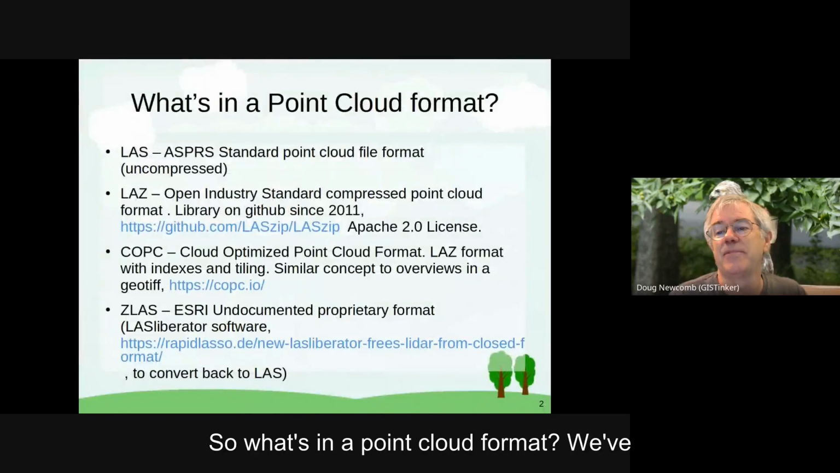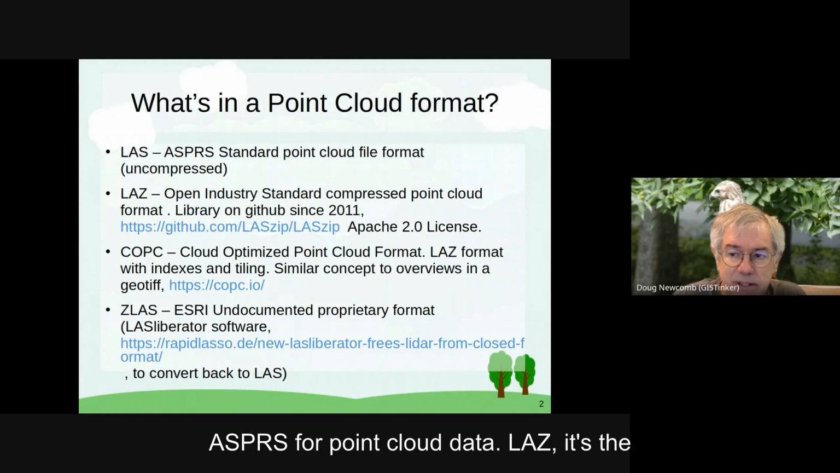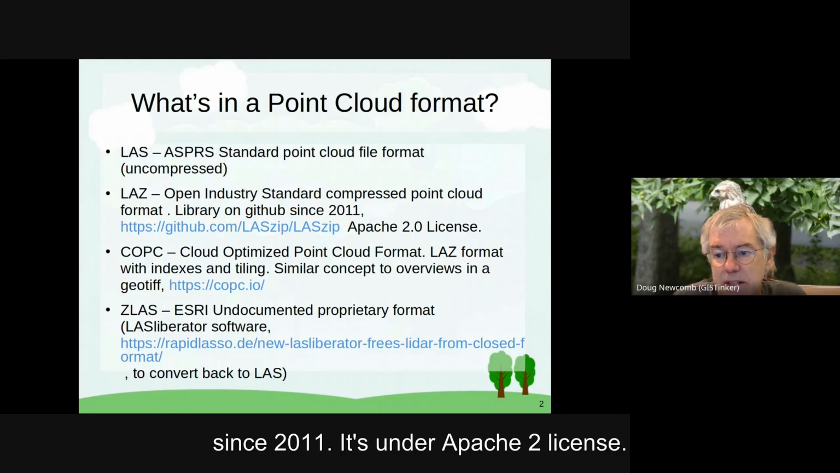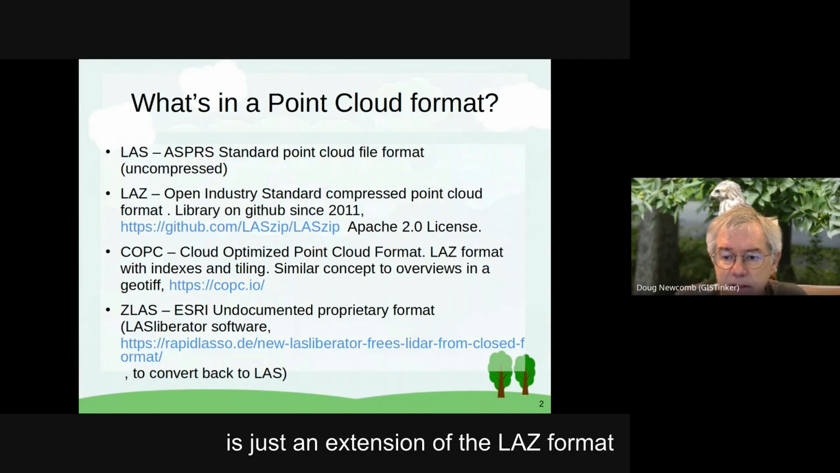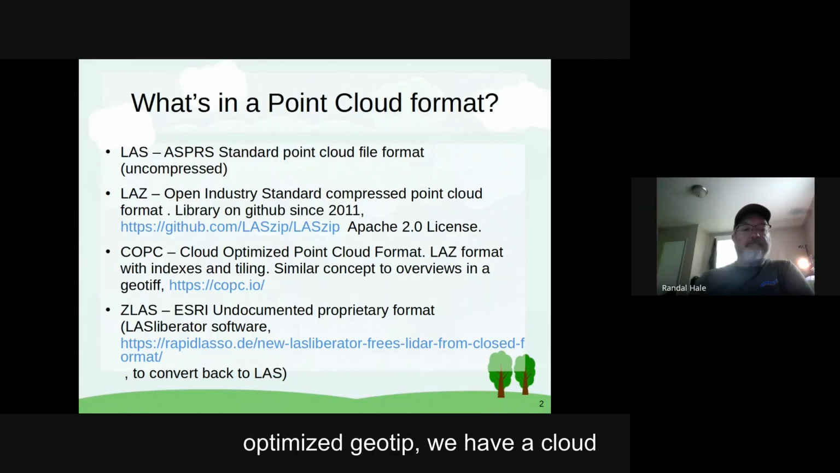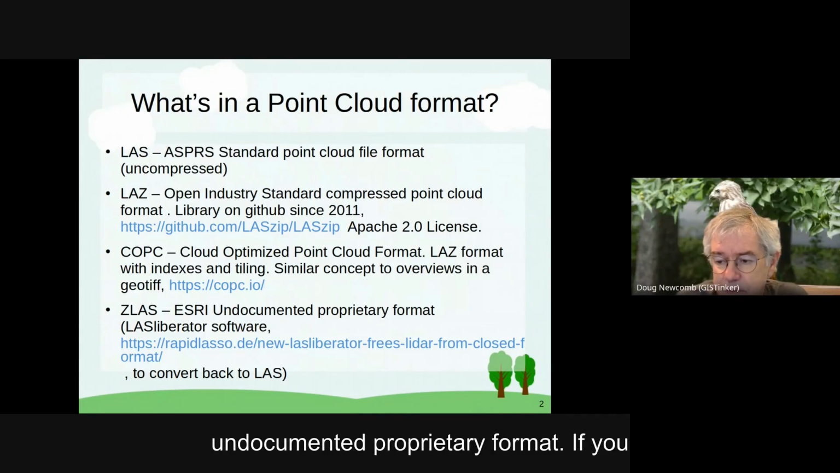So what's in a point cloud format? We've got LAS, a standard out there from ASPRS for point cloud data. LAZ is the open industry standard, been around since 2011, under the Apache 2 license. You can go to the GitHub site and look it over. It's completely open source. COPC is just an extension of the LAZ format that adds indexing and tiling, like COGs do for rasters. Instead of a cloud-optimized GeoTIFF, we have a cloud-optimized point cloud. ZLAS is Esri's undocumented proprietary format.